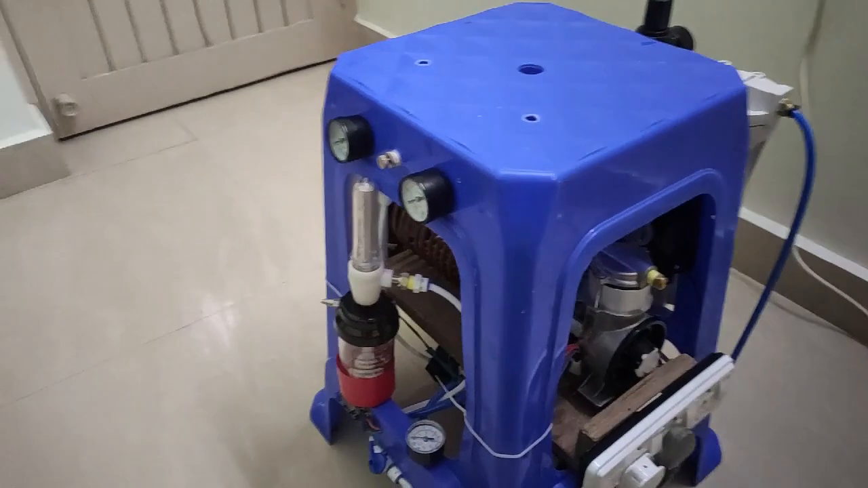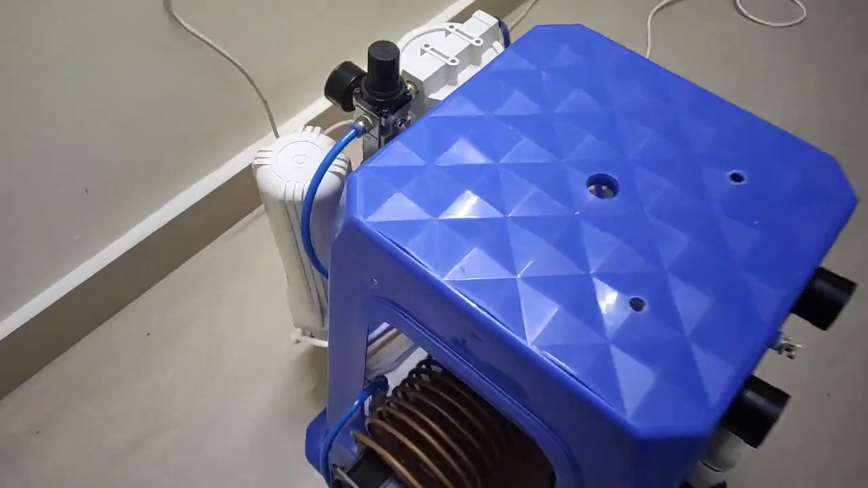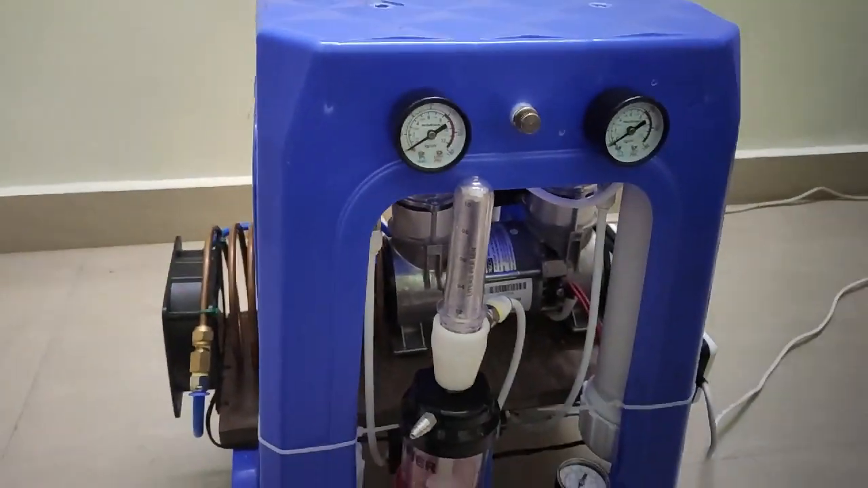Hi, hello, good morning. This is my do-it-yourself oxygen concentrator. This is an updated version of the oxygen concentrator I've done before. Let me show you the components that I've changed.